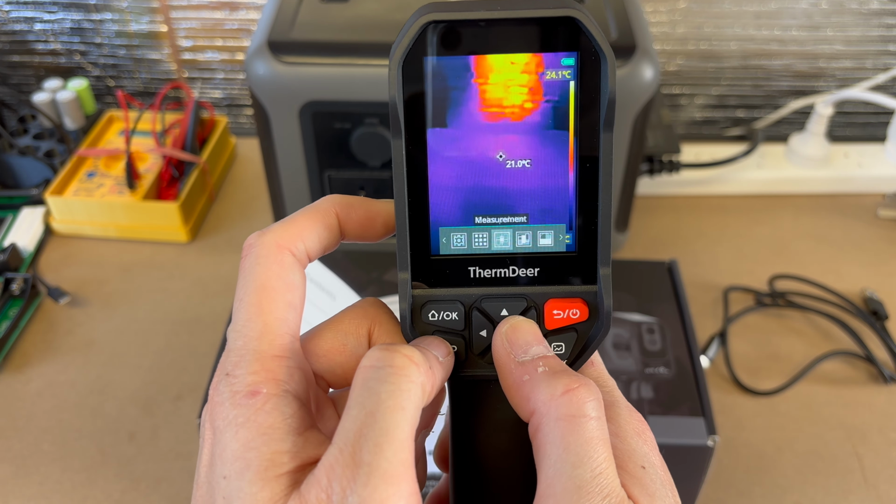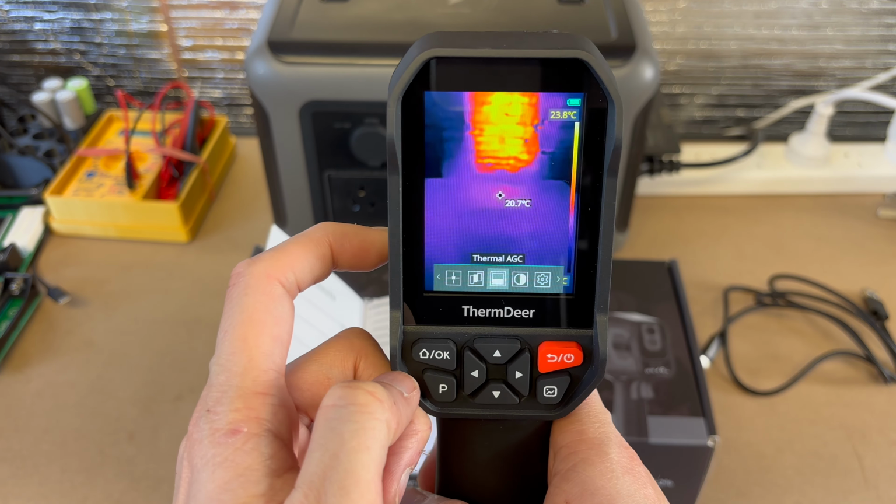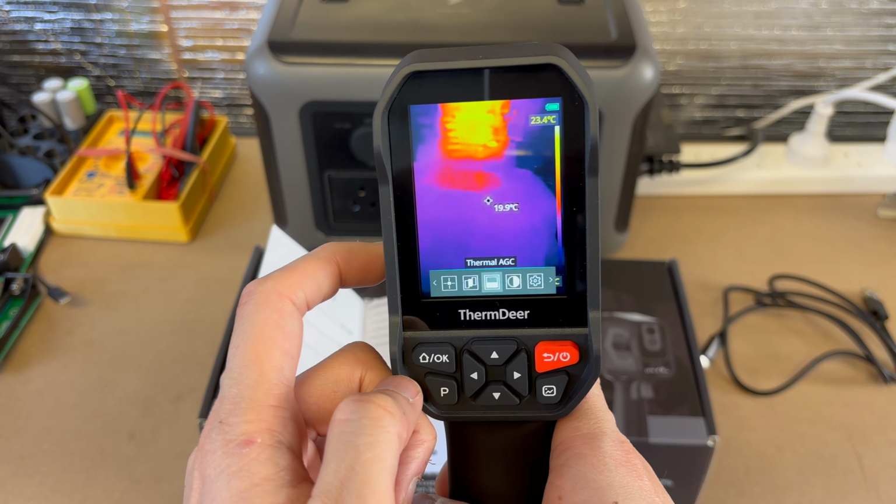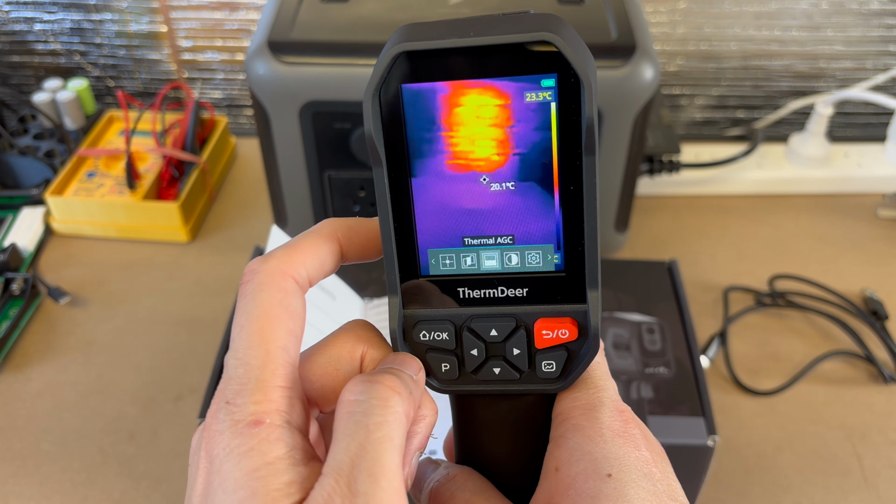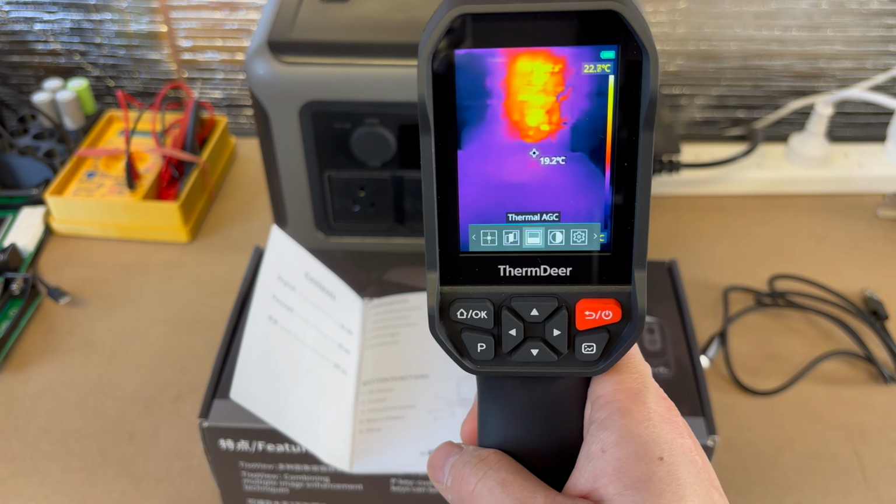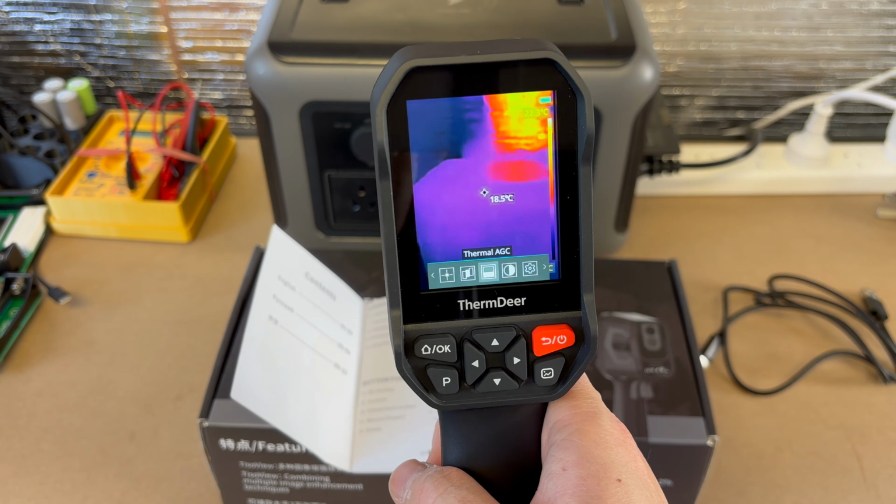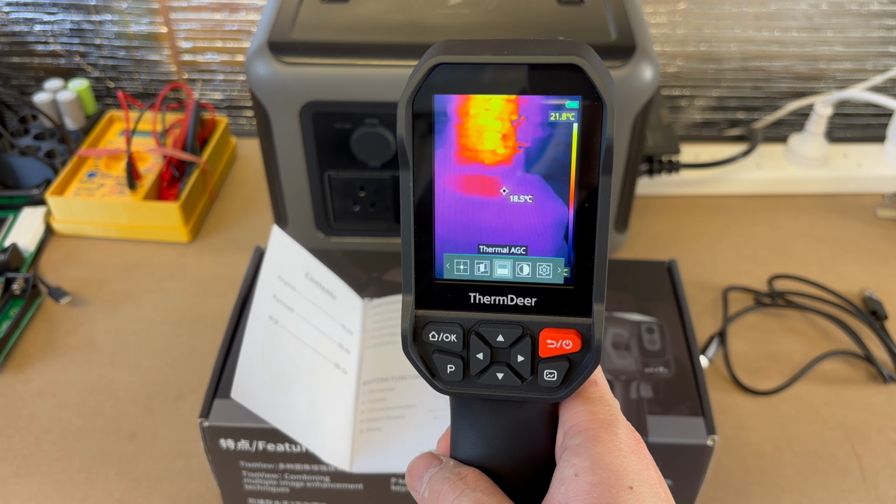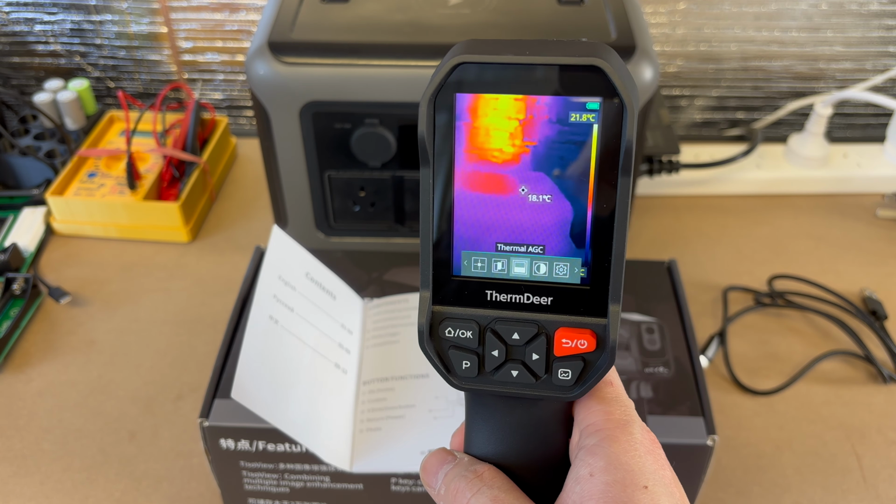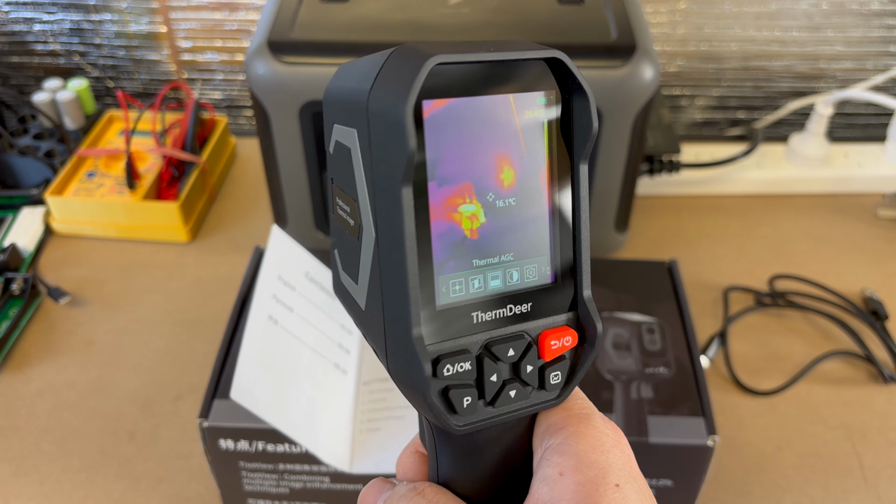So yeah, this is really simple, guys. This is what we want. We don't want to be mucking around with things when we're out in the field, checking out whatever you're looking at, hot spots or cold spots, looking for leaks, because contrary to popular belief, this can actually find where cold spots are, so you can find where like water ingress is coming in. So it's not just for hot spots, it's actually for cold spots as well.